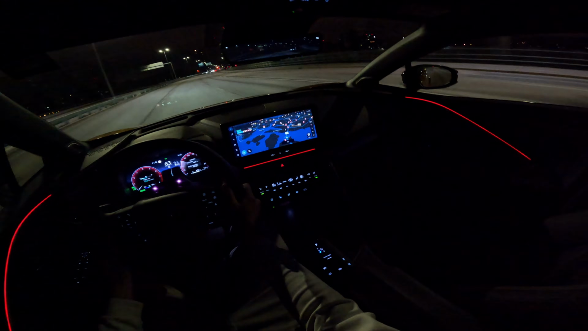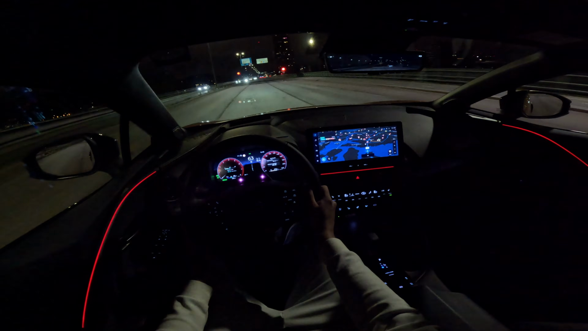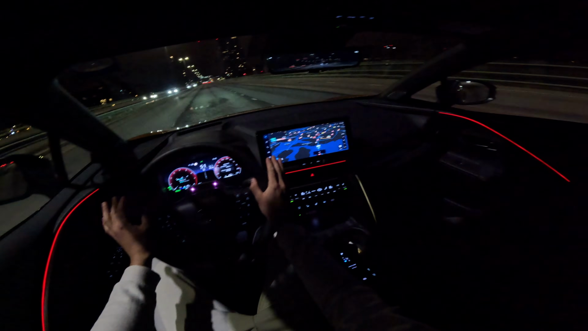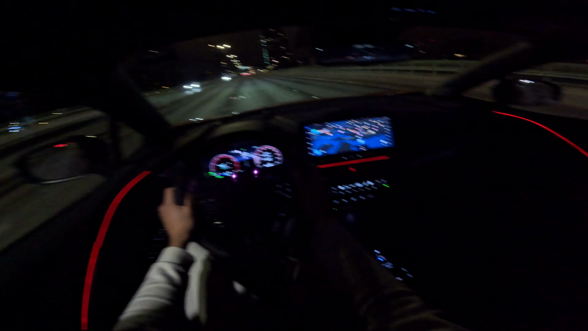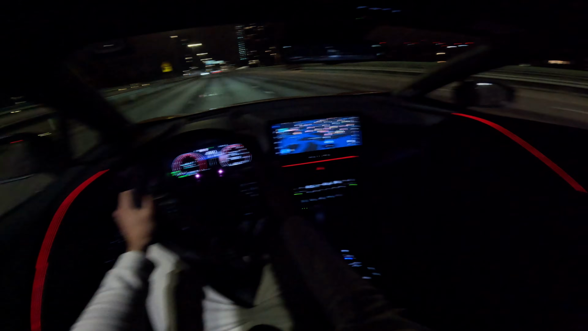It actually looks pretty nice. I think this is the color option we saw on most of the commercials. So this is actually the first time I'm driving with the red color interior with the lights. So honestly, I think this is my new favorite one. It's very nice.